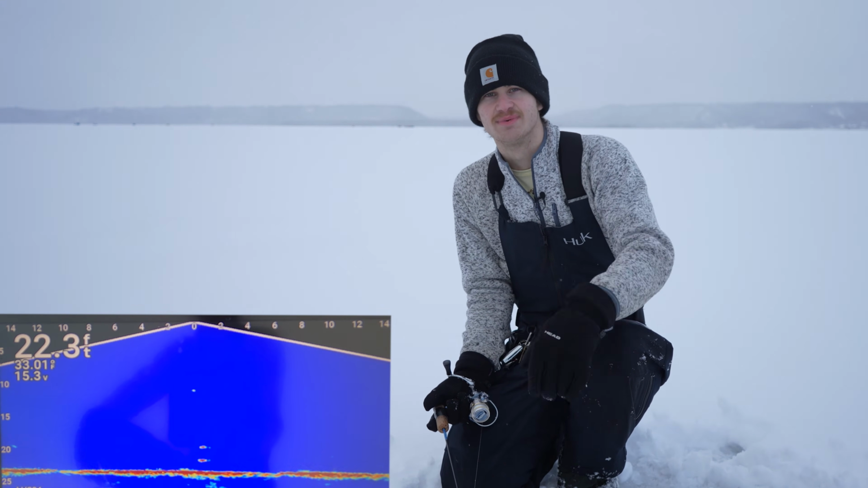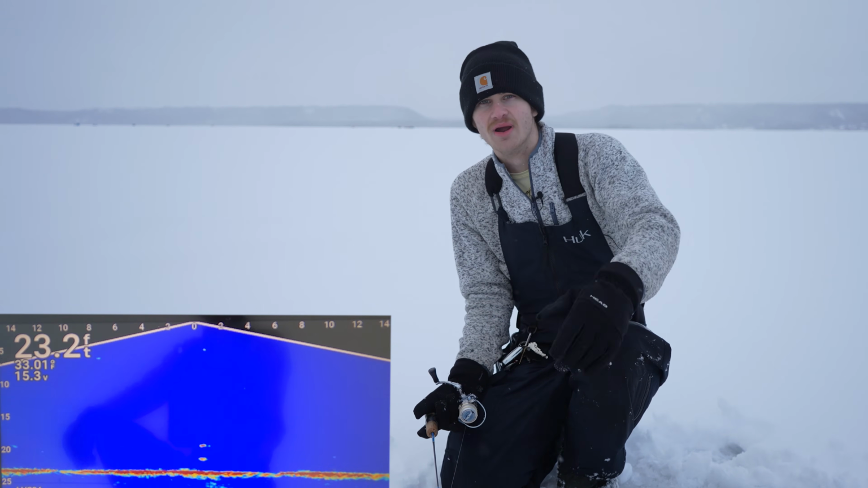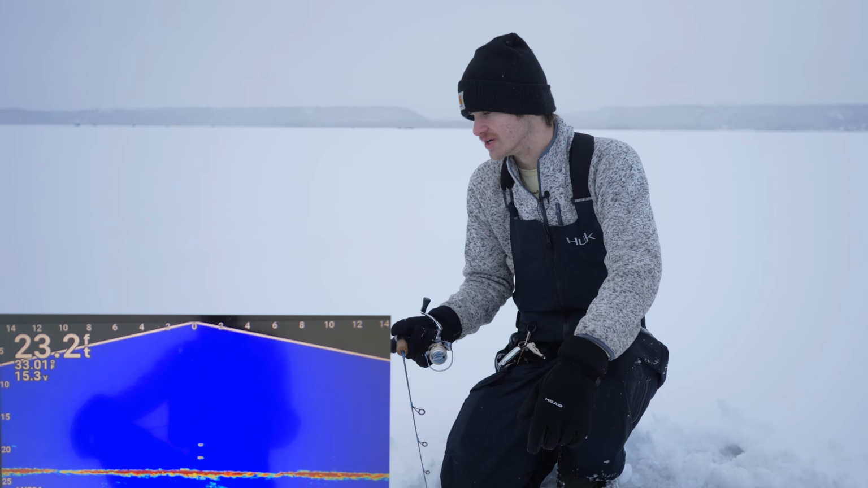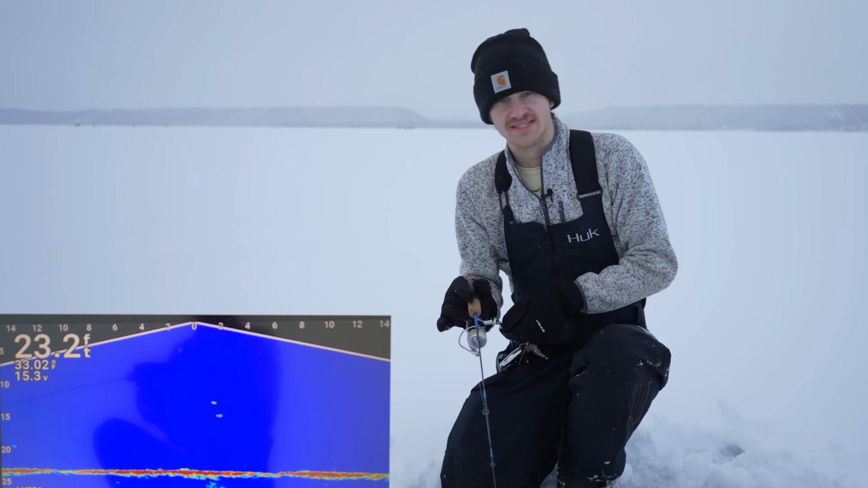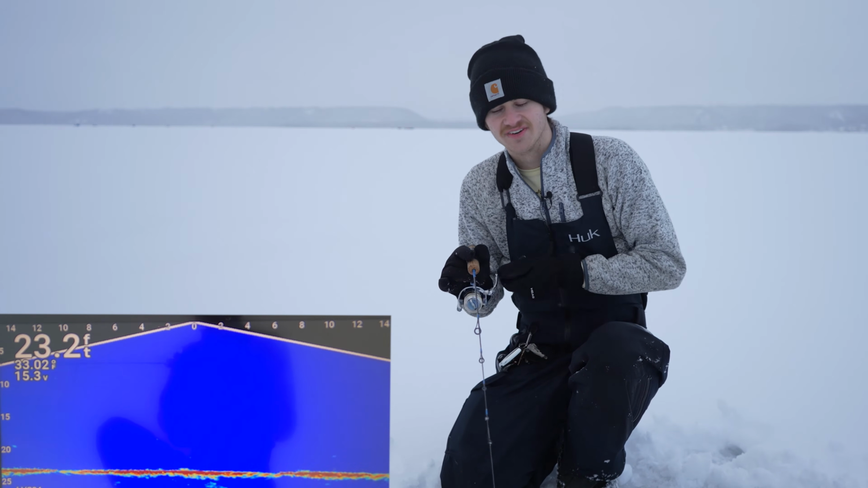I'm sure some of you guys have been out there and your buddy's catching fish and you're not and you're wondering what's going on. It's all about where you're at. Sometimes just a few feet difference makes a big difference when you're ice fishing. And we're gonna move on to a different hole here because it seems this one's not produced, and we're gonna move 25 feet to our left and see if that's any different, guys. Let's go.